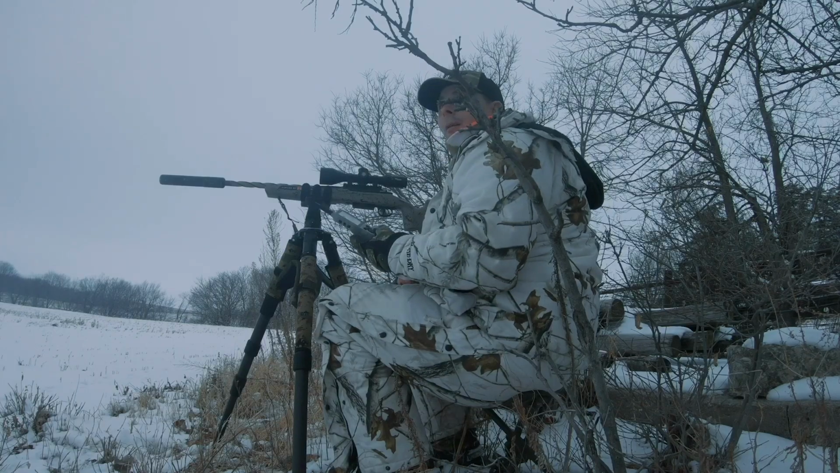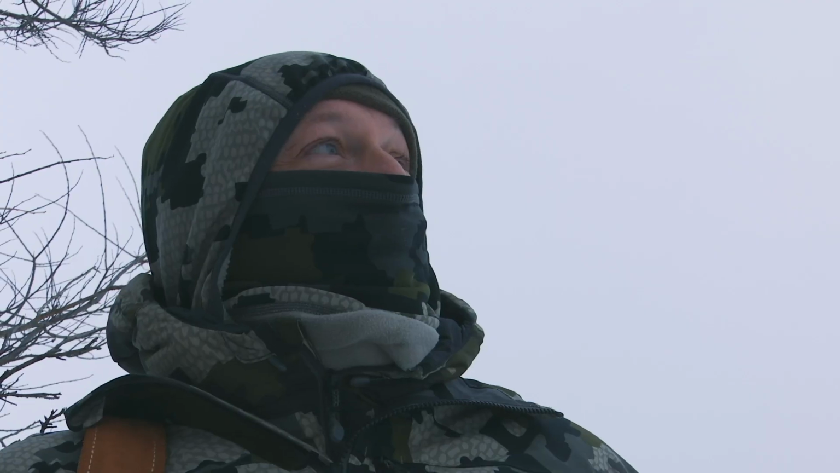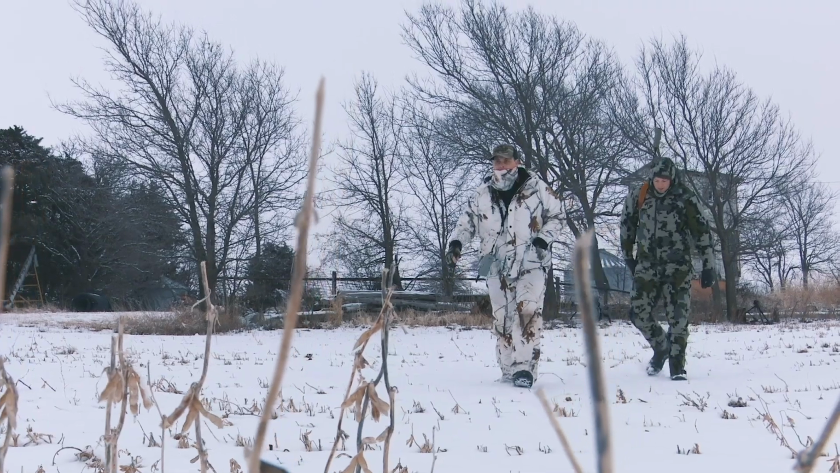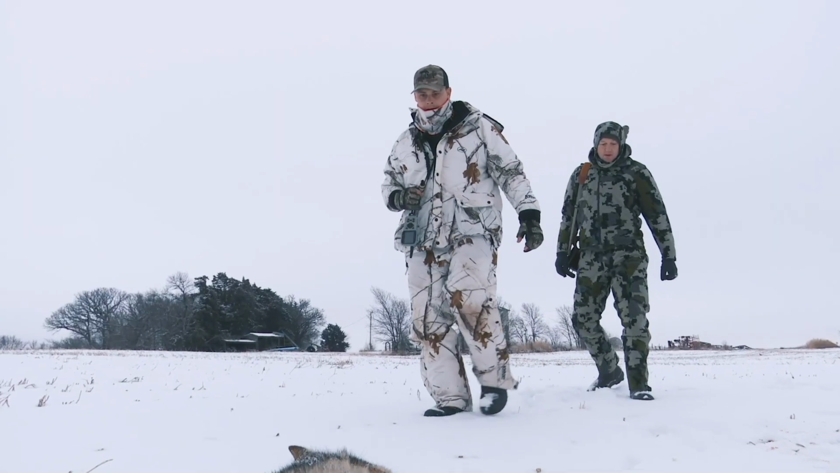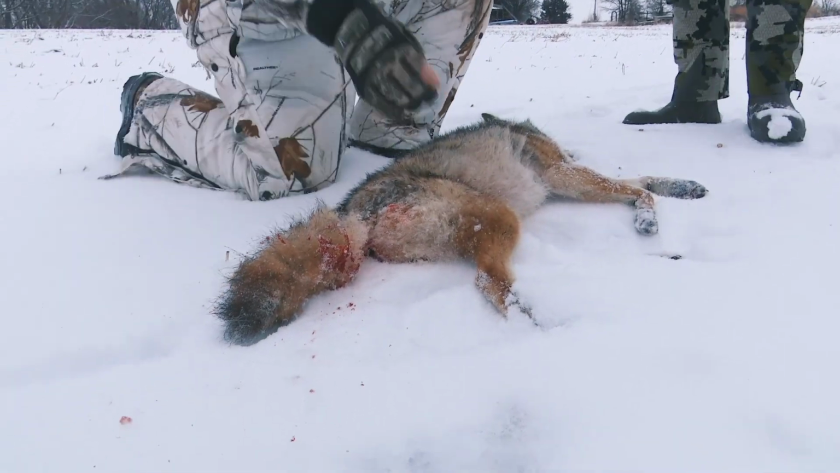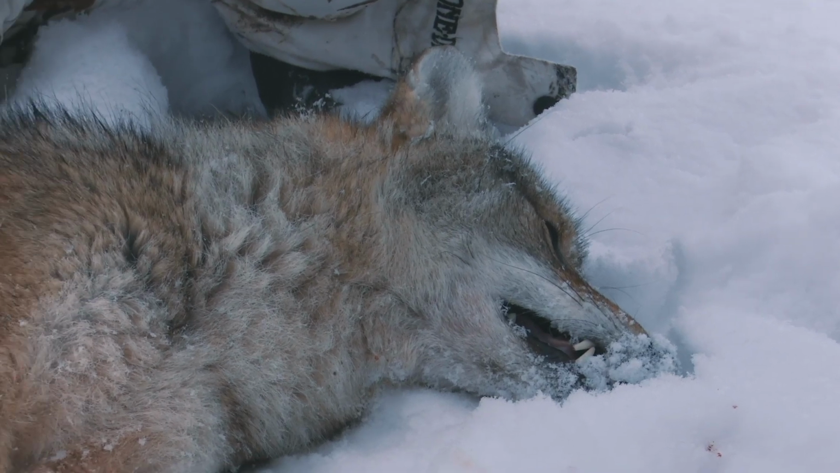First day in the morning on the double, that's pretty good stuff. Let's go look at it. That was awesome to watch. It's a lot of fun. That was the smaller of the two, I think. Yeah, that's a female. Not a young one, but not old either.